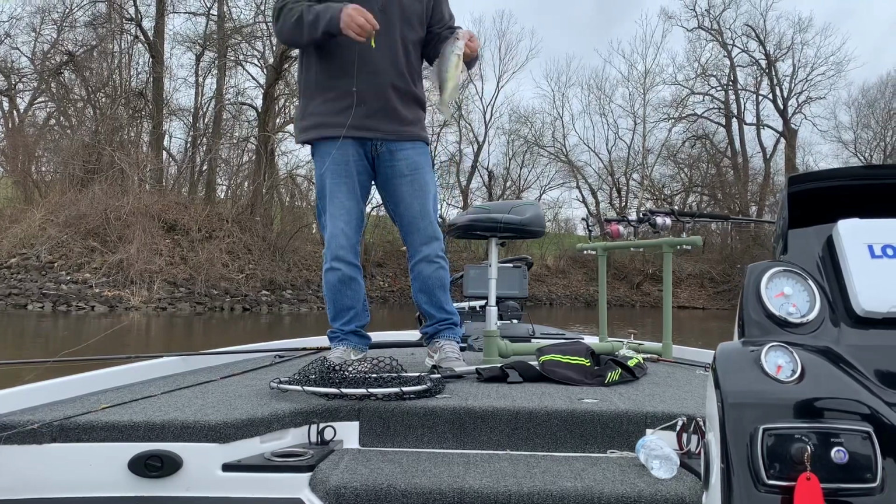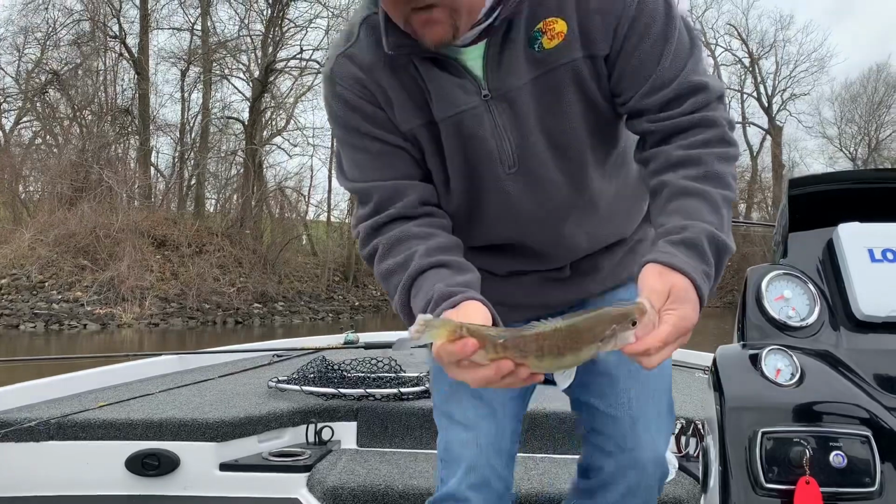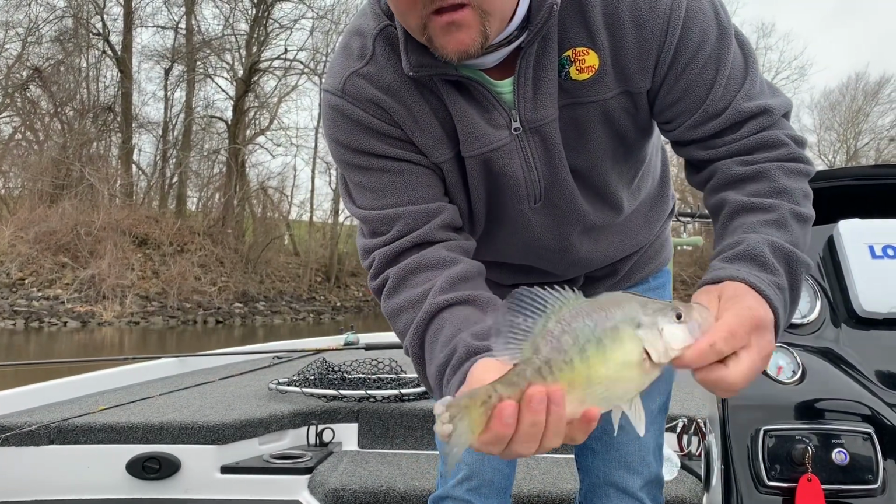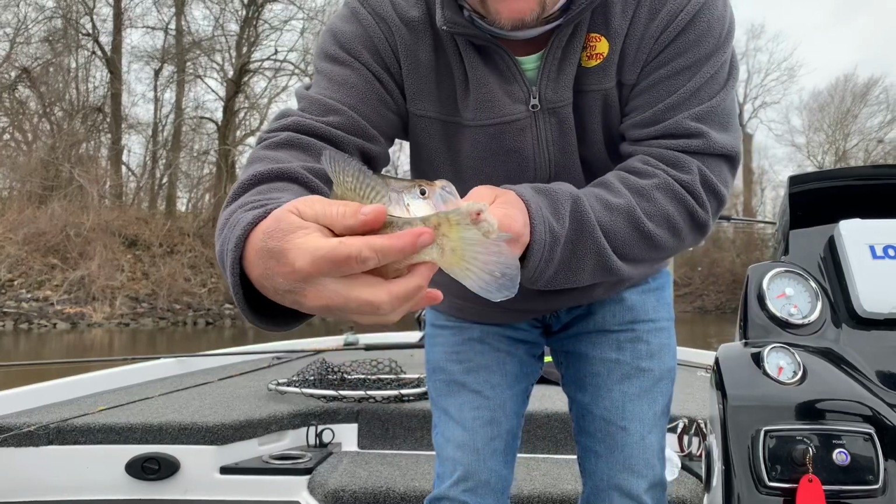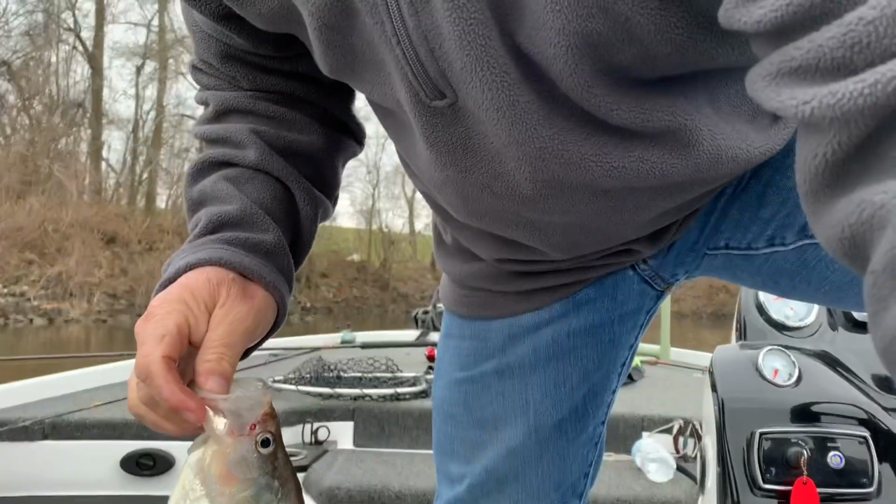Little golden chartreuse jig. And there's something I've never seen right there before. Little old injury he's got on him. And turned into something funky. Well, he's going in the box. Gotta make a mess.